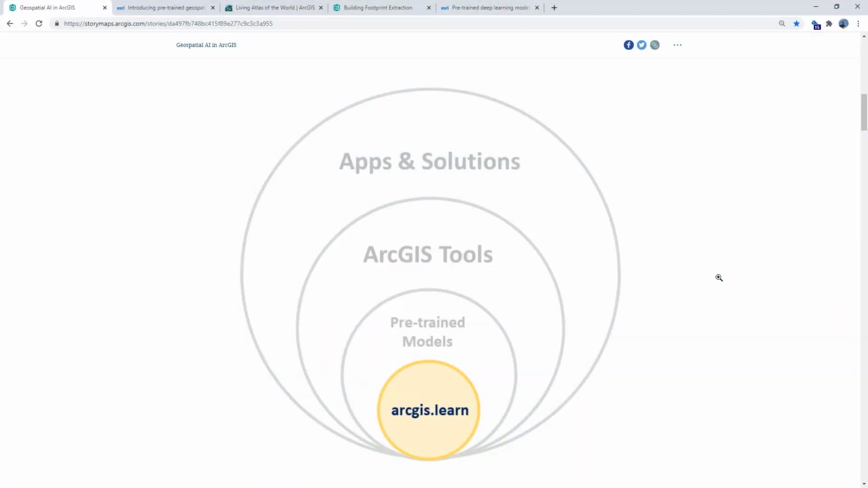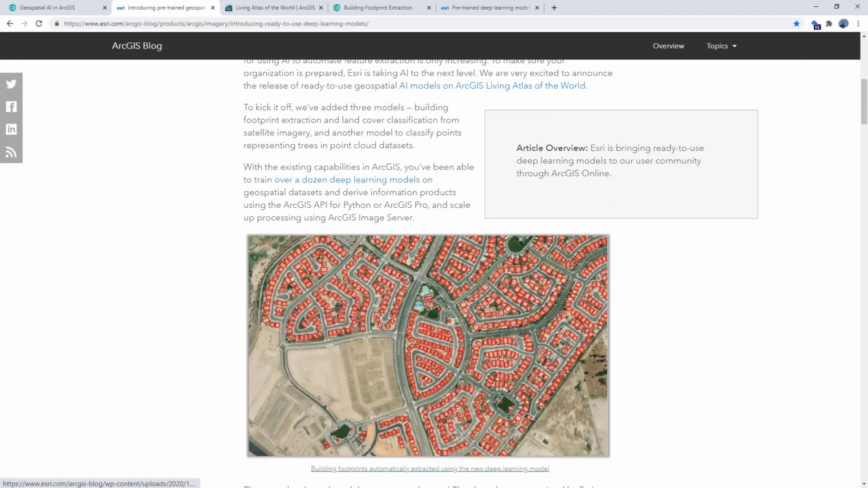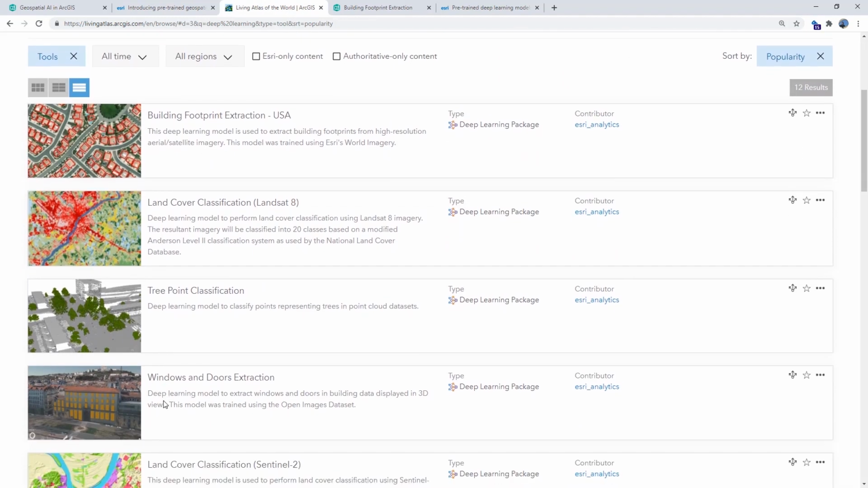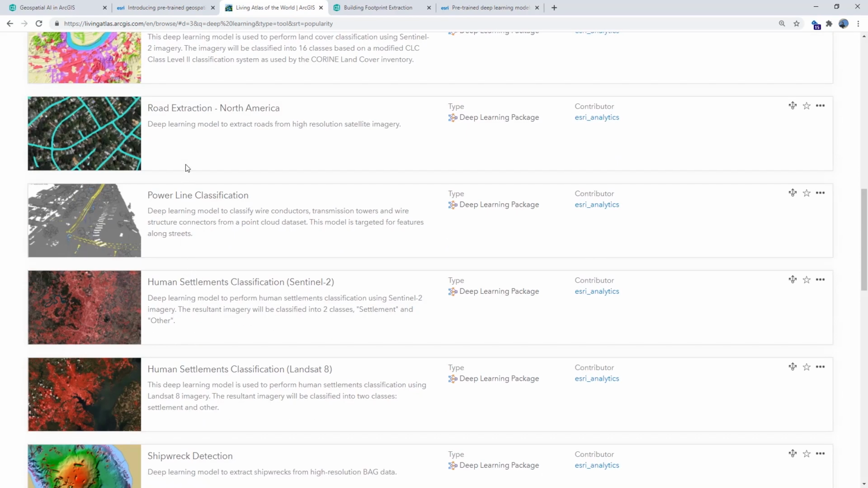ArcGIS Learn makes it really easy to train deep learning models on your own datasets, but we recognize that not everyone knows Python or has the vast amounts of training data, imagery, and GPUs that you need to train good models. With the release of pre-trained geospatial deep learning models on Living Atlas, we are now making deep learning easier than ever. We have models for building footprint extraction and land cover classification, 3D models, as well as models for extracting roads and human settlements from Sentinel and Landsat imagery.